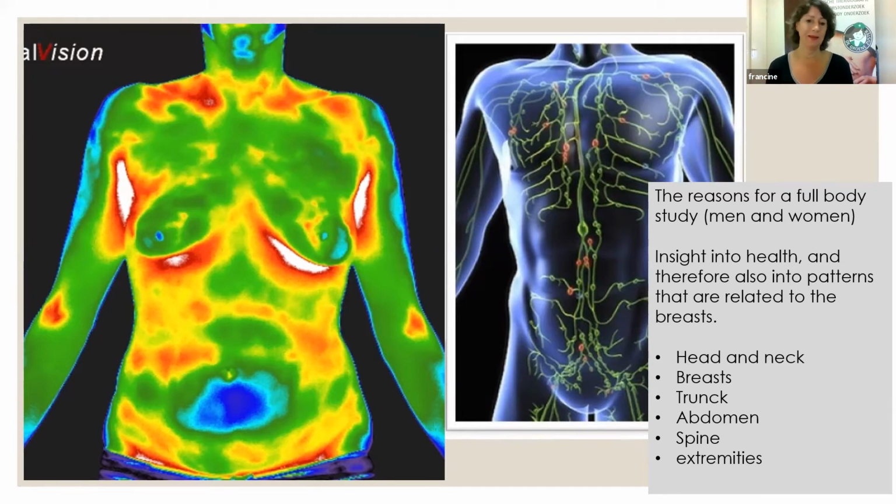There are so many things that can relate to the breast getting sick or getting complaints, getting pain. And one of the most important things is, of course, the bra, because that will really create a stagnation of the free flow of lymph. We have a lot of lymph fluid in our body, much more than blood. But women tend to store their toxins in fatty tissue where it's safe.